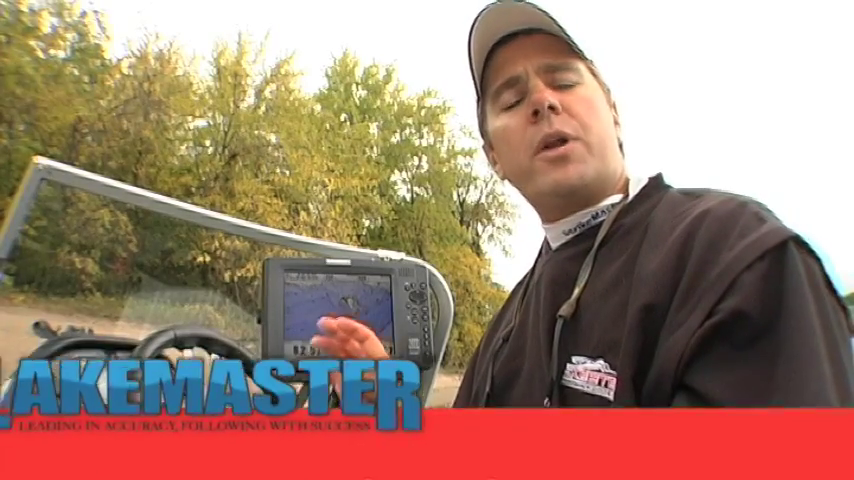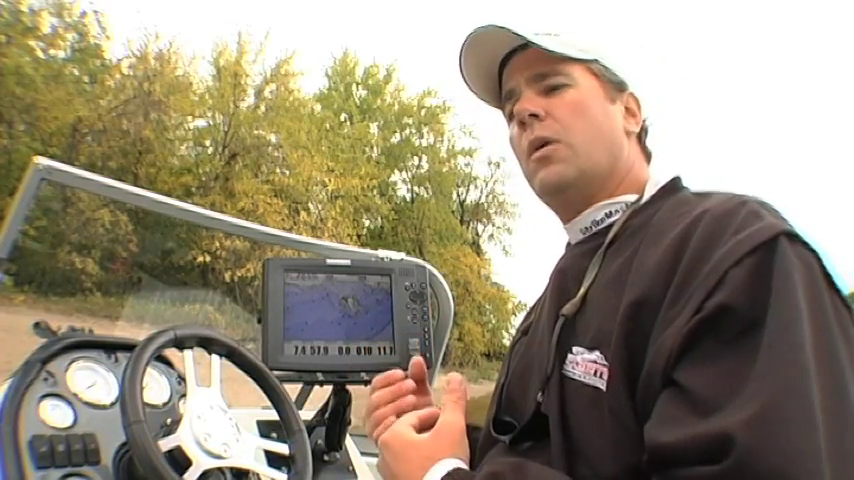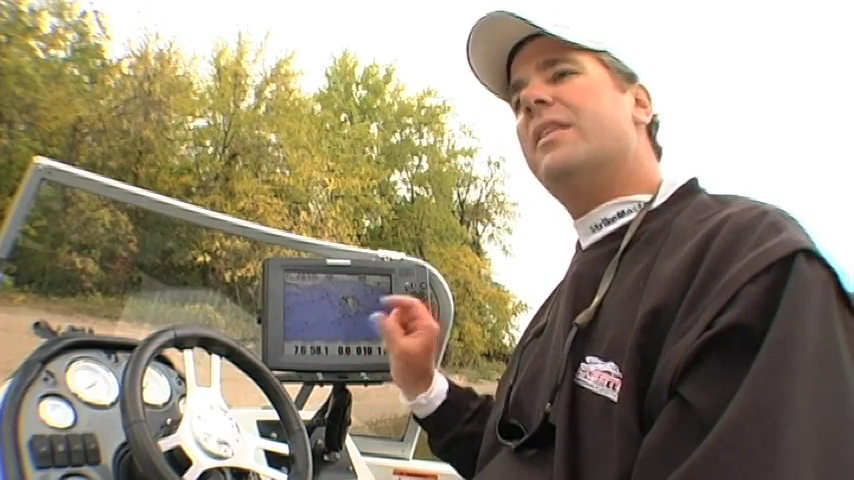The final feature we want to talk about today from Lakemaster is called the depth range highlight. And this is a very useful feature in that it allows an angler to highlight a specific area on the map. And how I would use this particular function would be in highlighting an area of the map where I'm finding fish or I'm having a lot of luck catching fish. Let's say, for example, we're catching walleye in a range of 15 to 17 foot of water. Lakemaster allows you to modify the way the map is displayed to highlight that depth range.